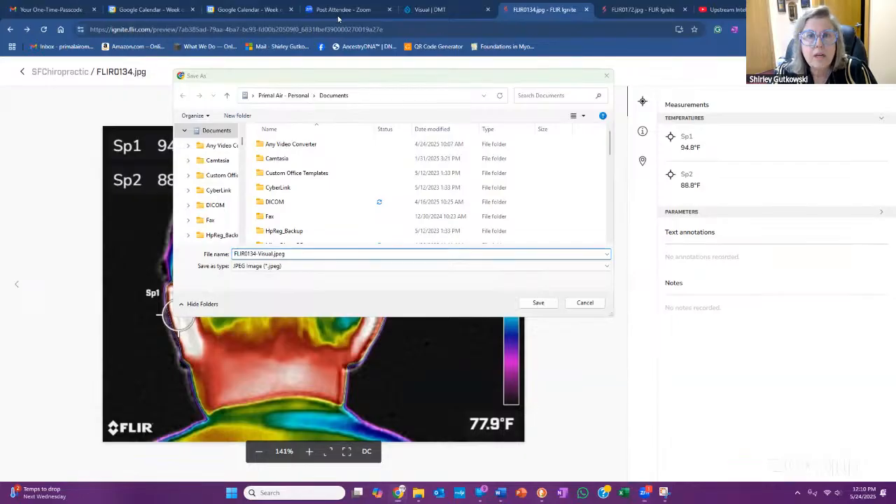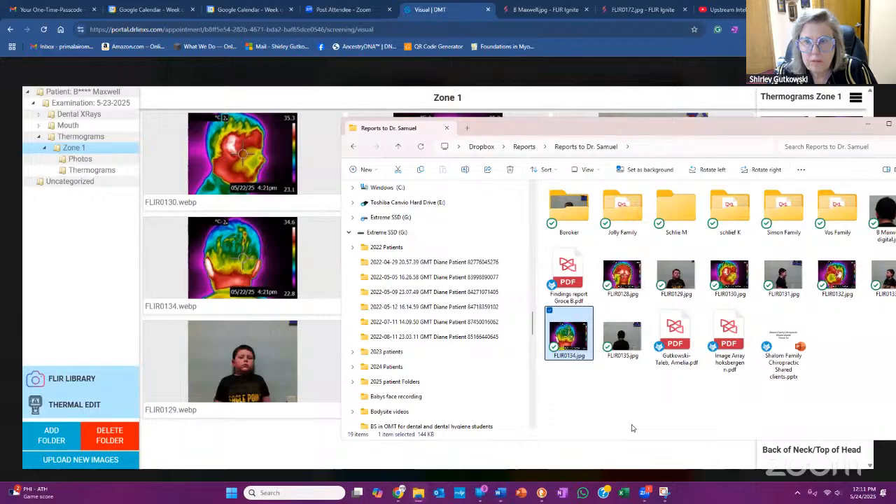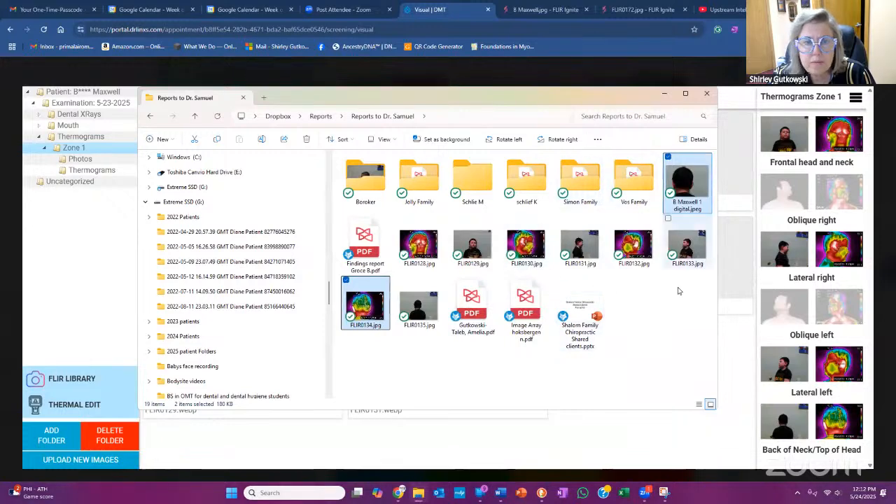Okay, so now here. Okay. So then they'll line up perfectly. So where's the third one that I just put in here? Well, let's just call it done for right now.